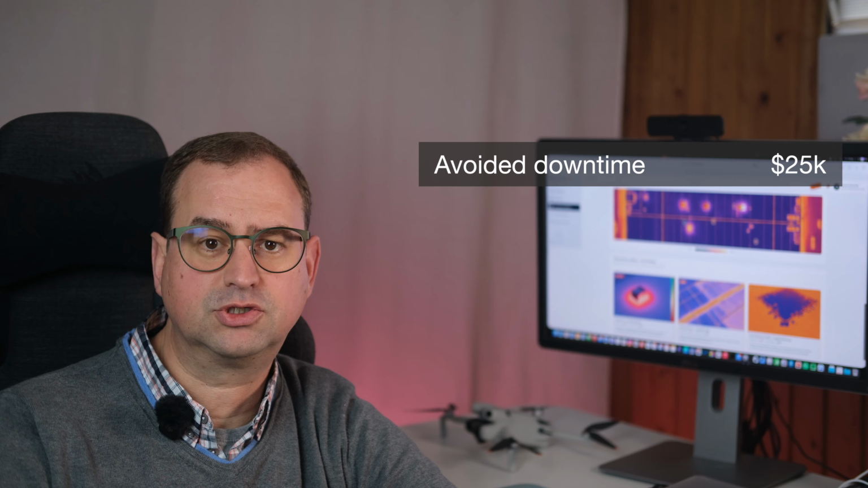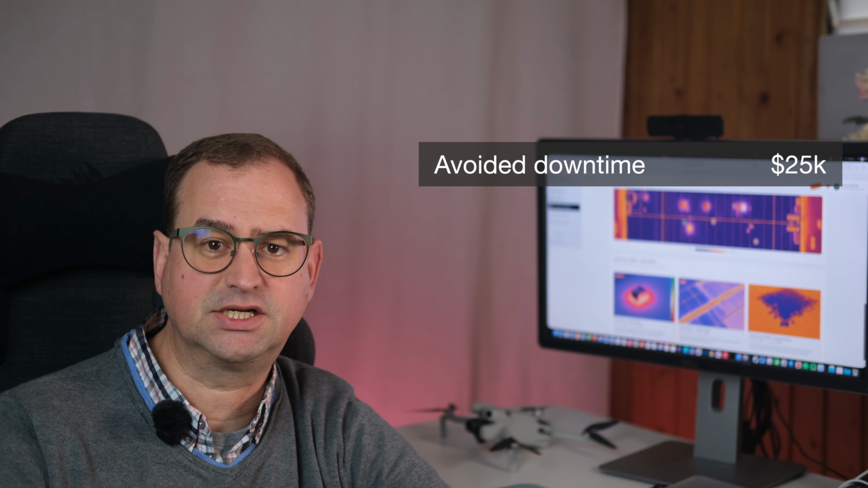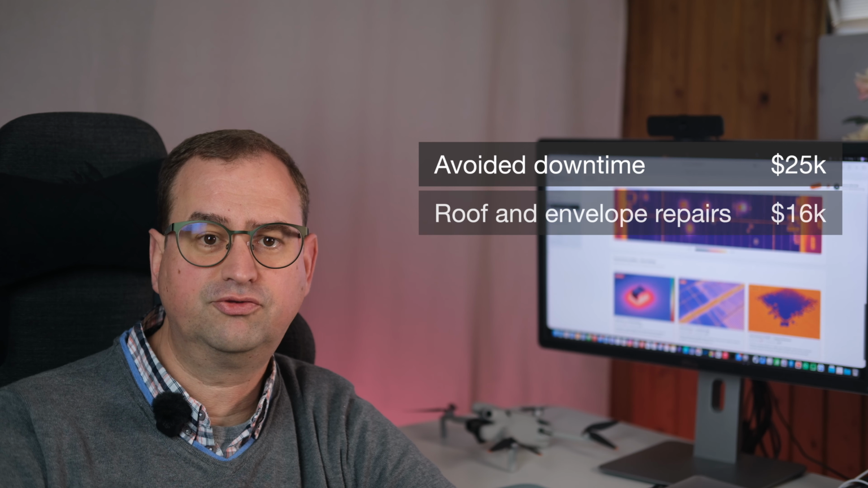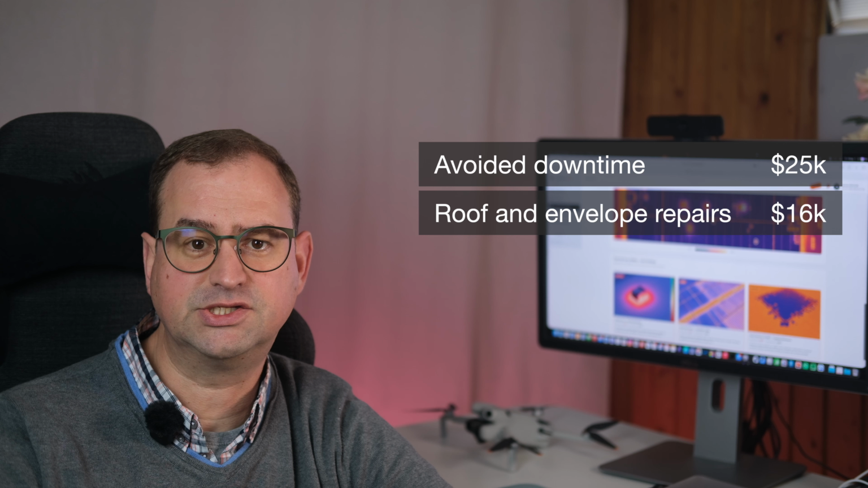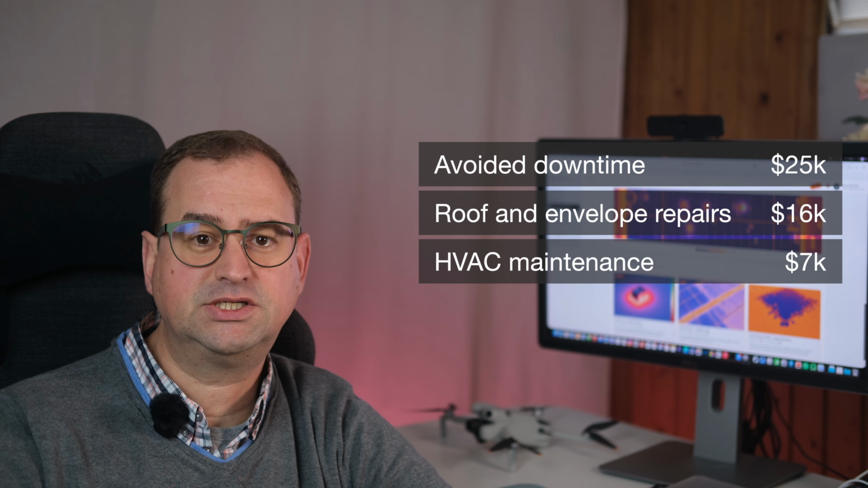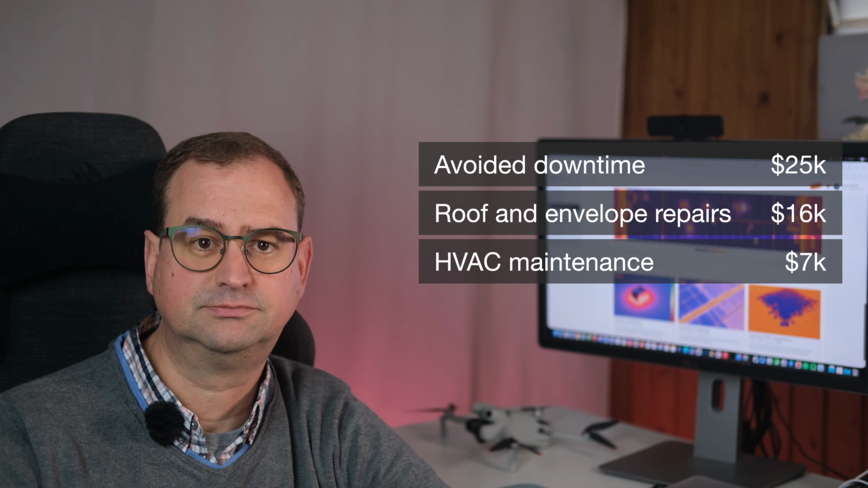And here's the breakdown. Avoided downtime, $25,000. That is the big one. The HVAC failure alone, if it had gone undetected, would have caused a production stoppage. Roof and envelope repairs, $16,000. Catching the insulation gap and the ponding issue early means a repair instead of a replacement. HVAC maintenance, $7,000. Scheduled compressor service instead of emergency replacement.